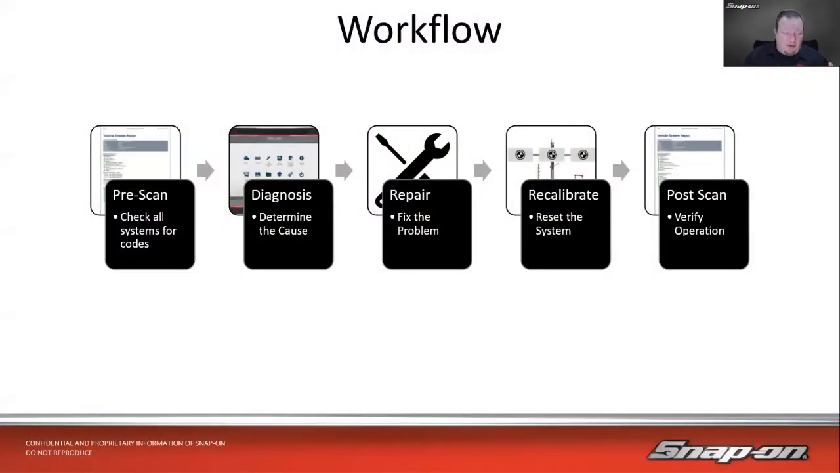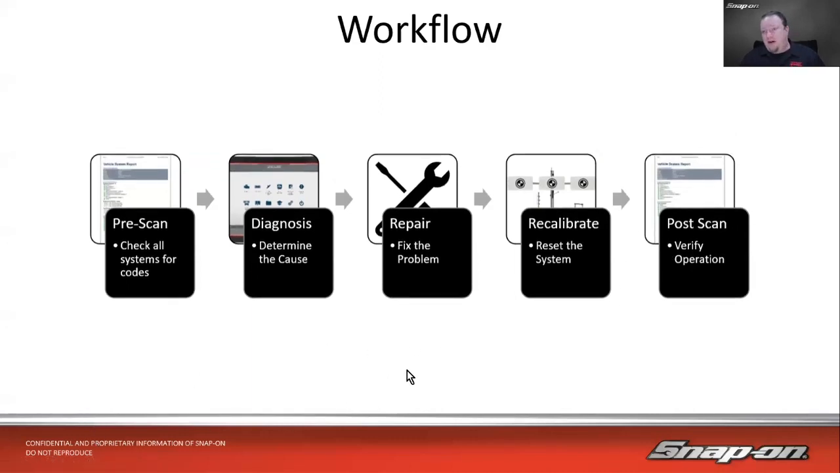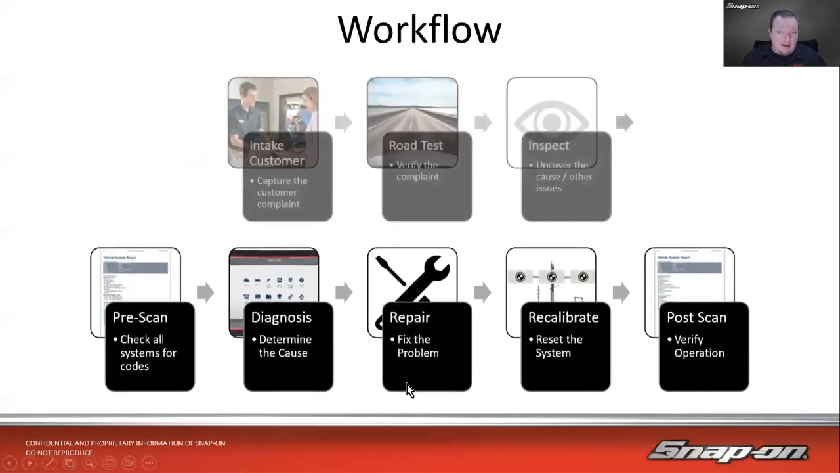Now, if you watched a few of my videos, you'll know I like to talk about workflow, having a good repeatable workflow in order to not miss anything. I don't want to miss any steps. I want to make sure I get everything covered. I want to make sure I get the repair done right the first time. So anywhere from pre-scan through diagnosis through the post-scan at the end. But really, before we even get that far, we have other steps that we need to take as well.